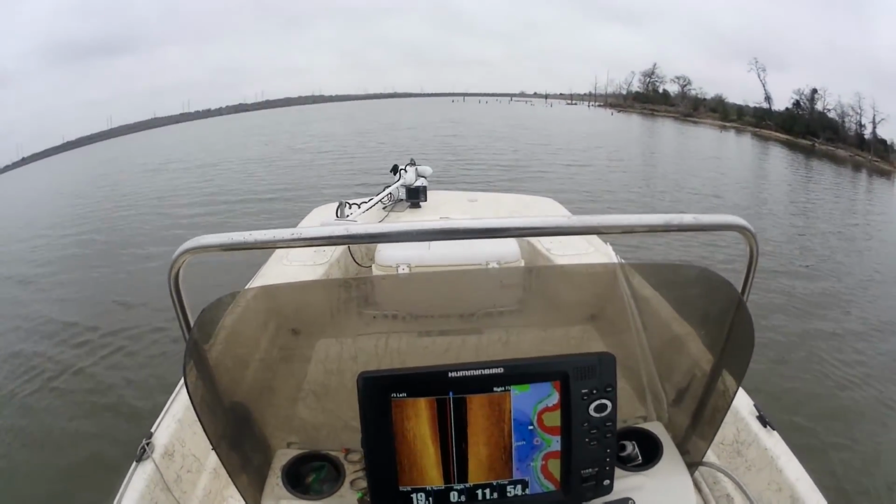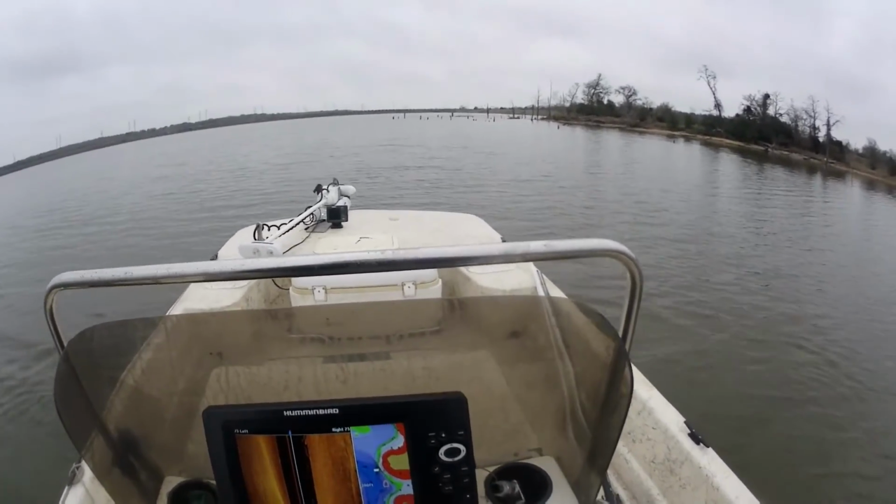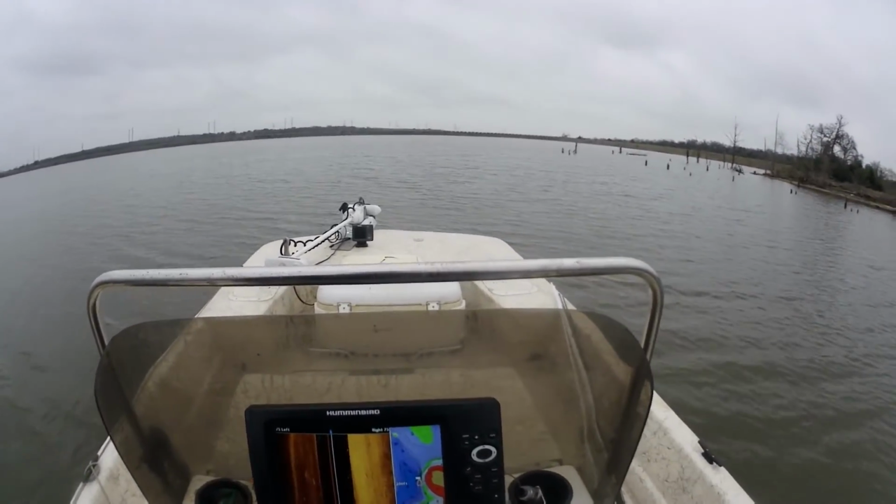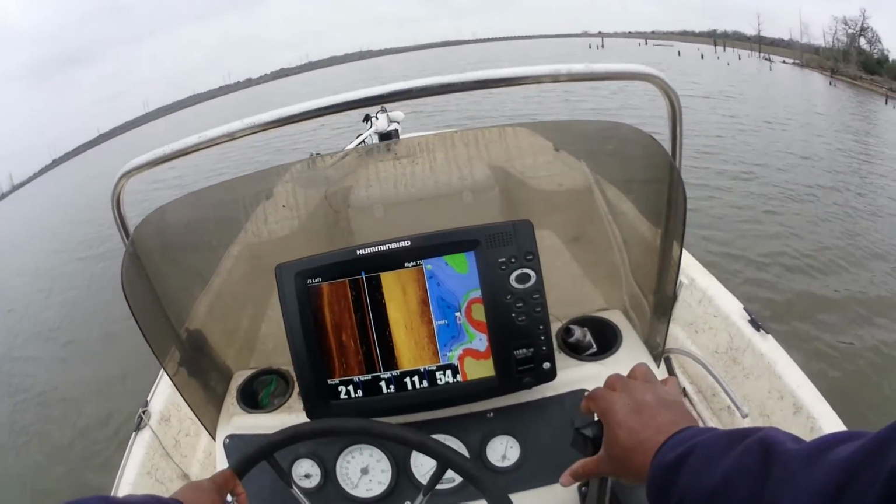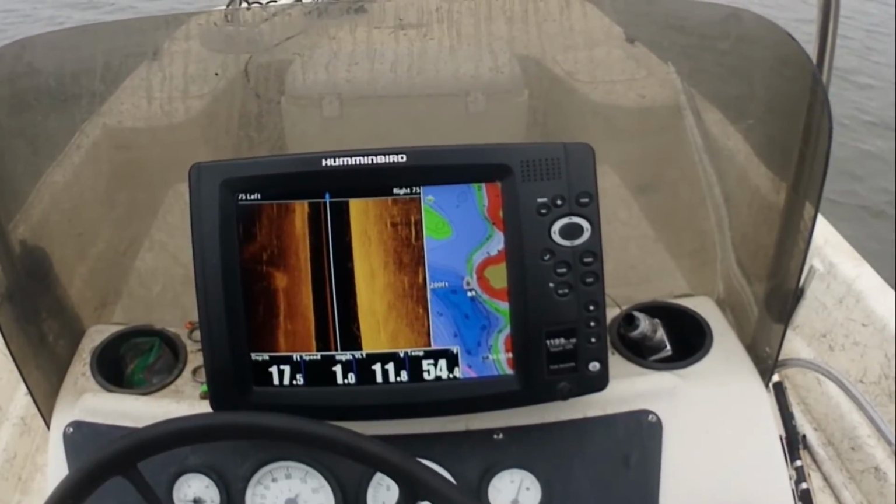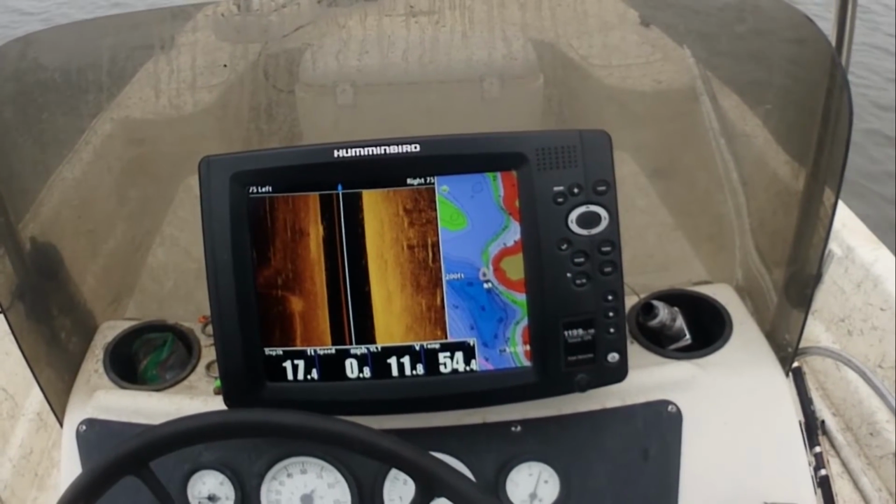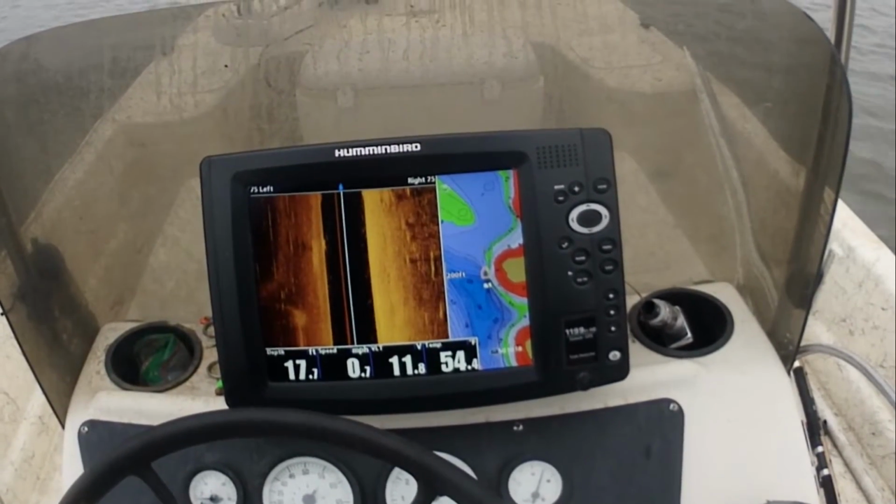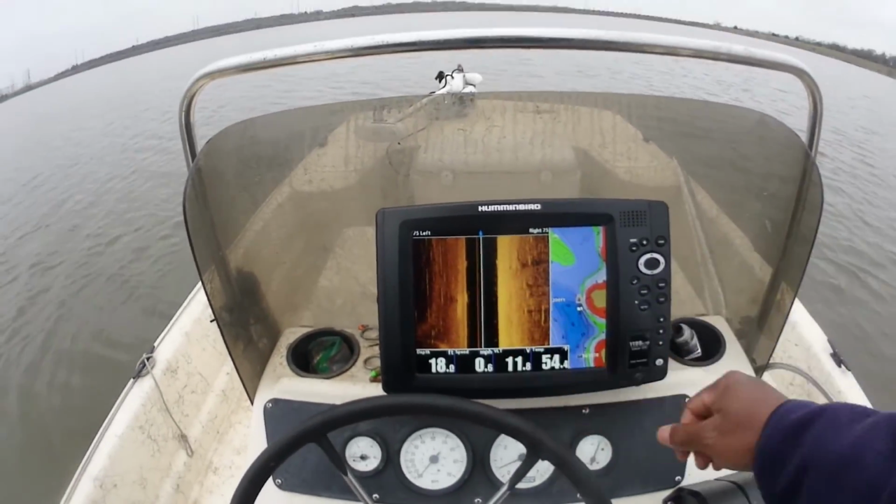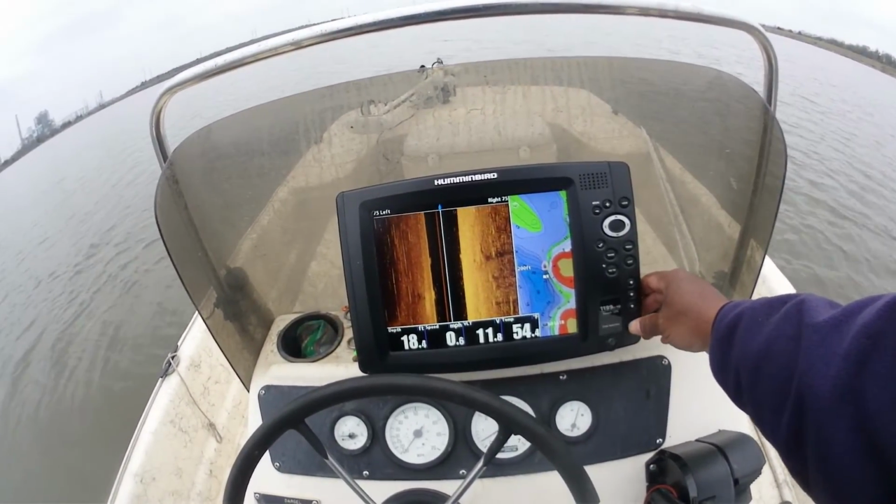Oh wow, look at that. Pretty quick, pretty steep drop off right there. And we've got some standing timber right here. Like I always say, while I'm in this boat, I better be taking it easy. Wow, that's some good looking stuff right there. I'm liking seeing a bunch of fish right there too. You know what? I'm going to start right here. I'm going to drop a jig down there and see if I can't catch a fish.